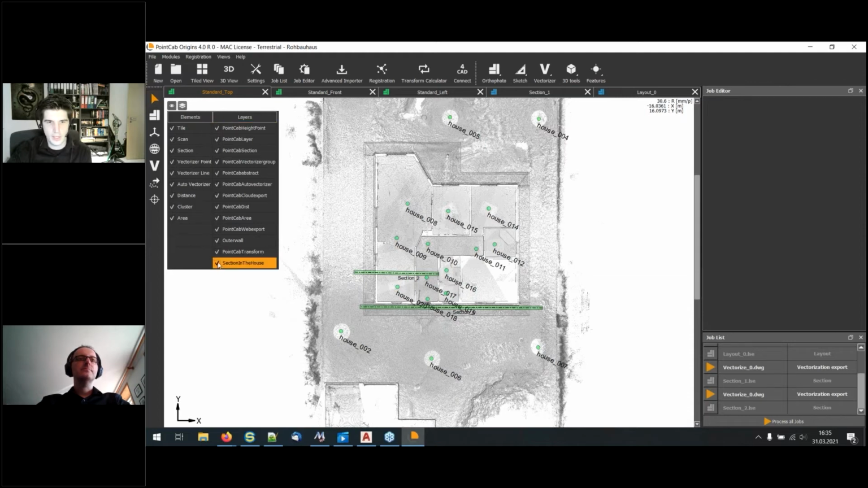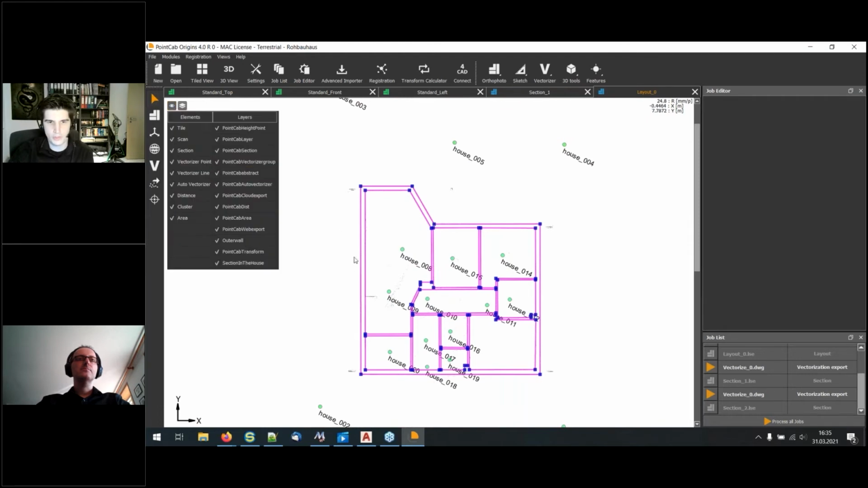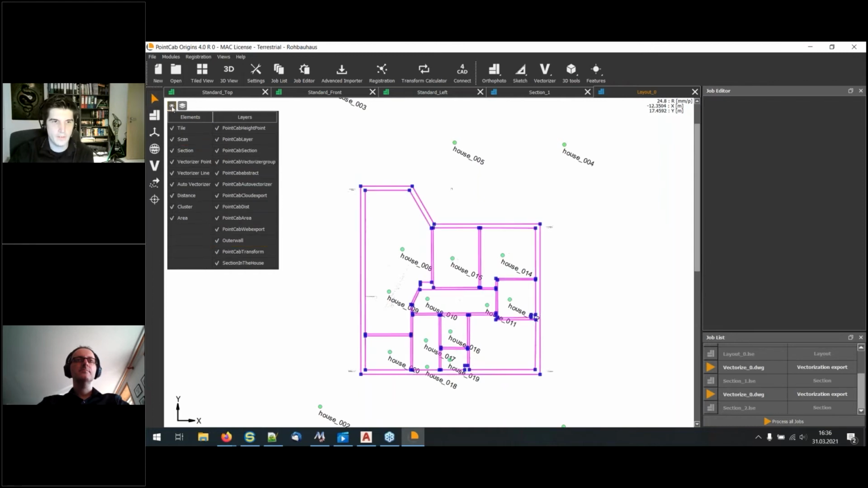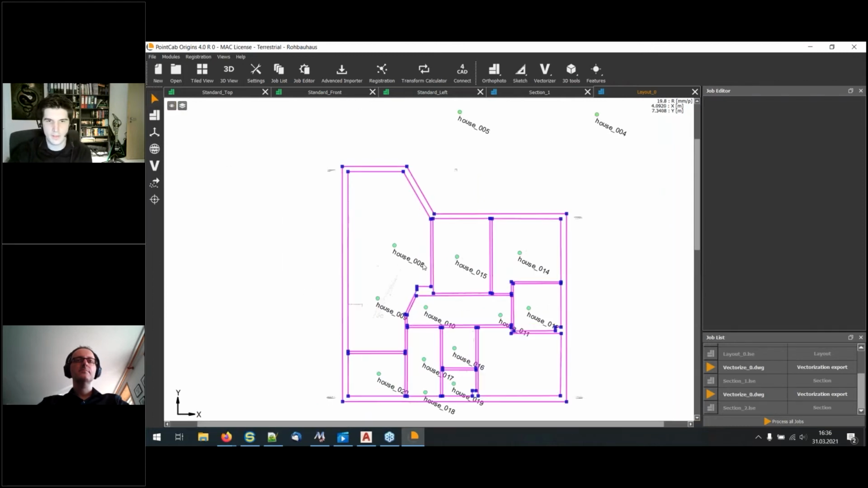So I can hide complete layers. For example, if I go back here to this one, I've changed the layers here. So the outer wall will of course hide this stuff. And if I now hide the PointCab vectorizer group, it will hide everything else. So it's very easy to hide these things as well.